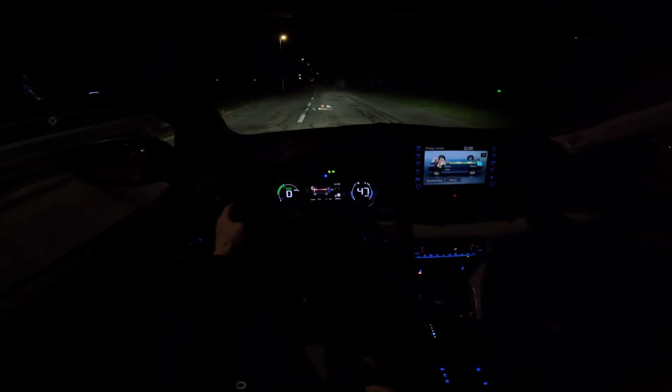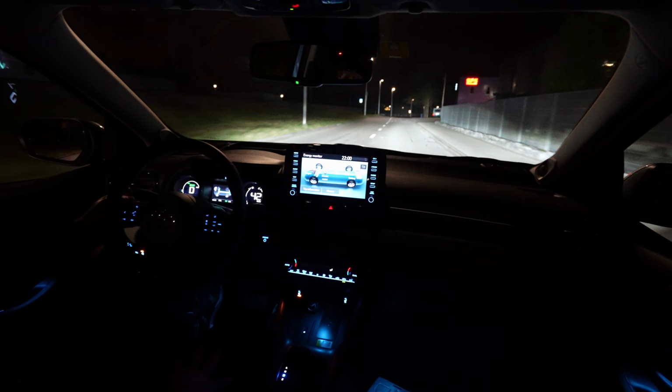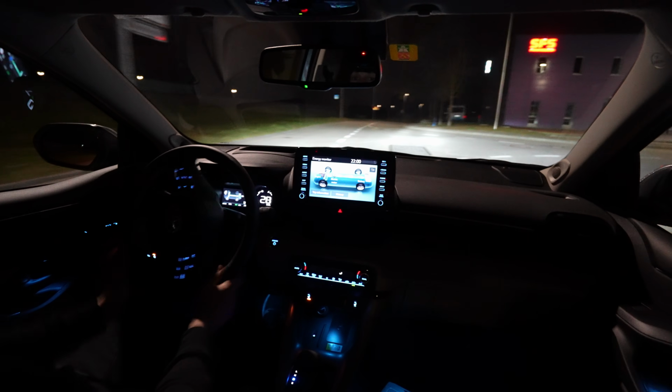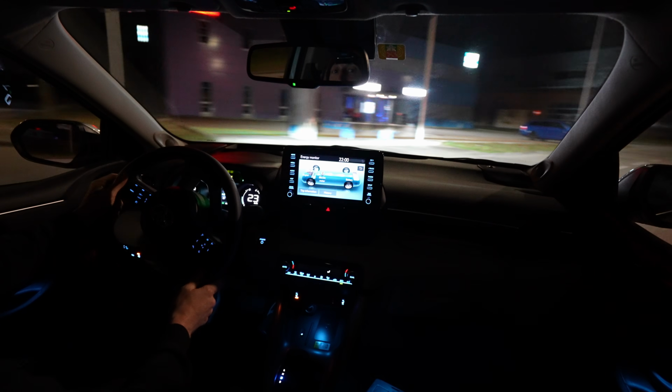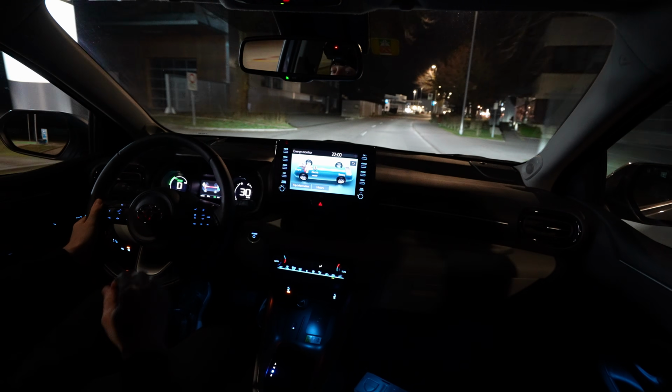Head-up display, very well. You can see it in the nighttime very well. And look at this, the high beam. Really good lights. Very visible and very well. Yeah, they did a great job with it. I wouldn't change anything. You don't even need matrix LED lights or stuff like that, because those are really good.